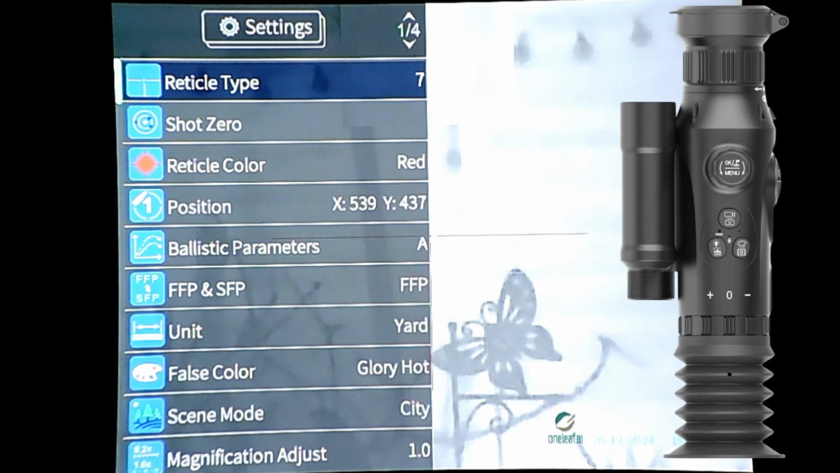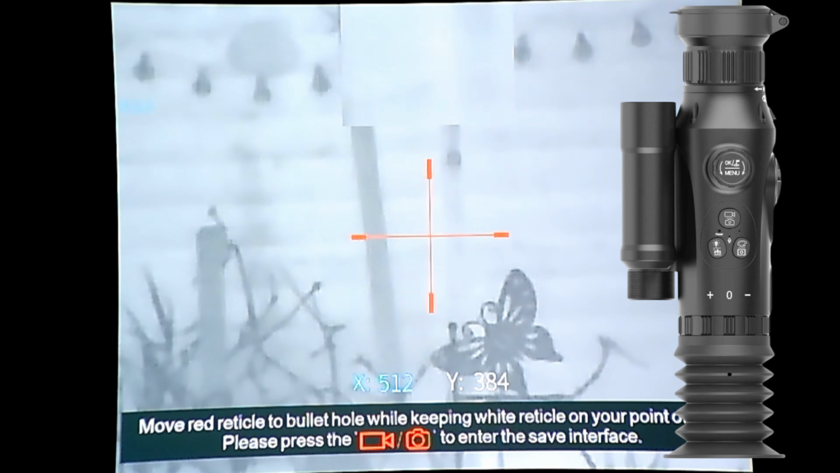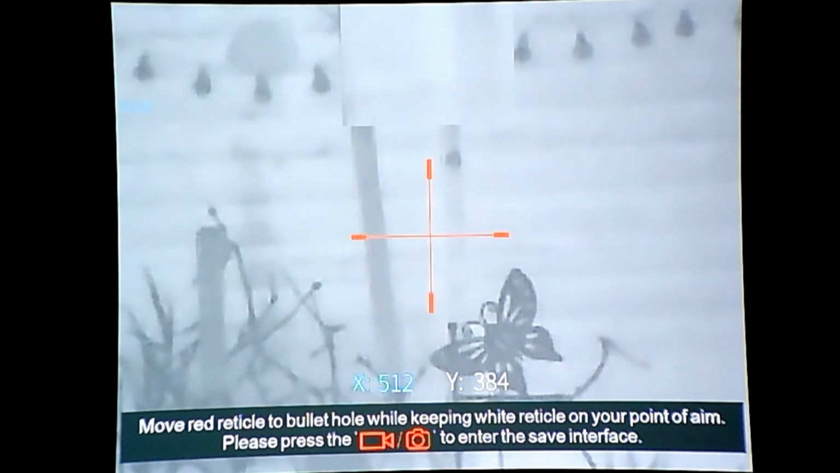So the next one, you'll want to zero the rifle in, so you go to shot 0, press that, and what you'll come across at the bottom, it basically explains it there. So we'll take a shot at the target, wherever the actual bullet strikes, you then line up your windage and elevation using the buttons on the scope to move across.